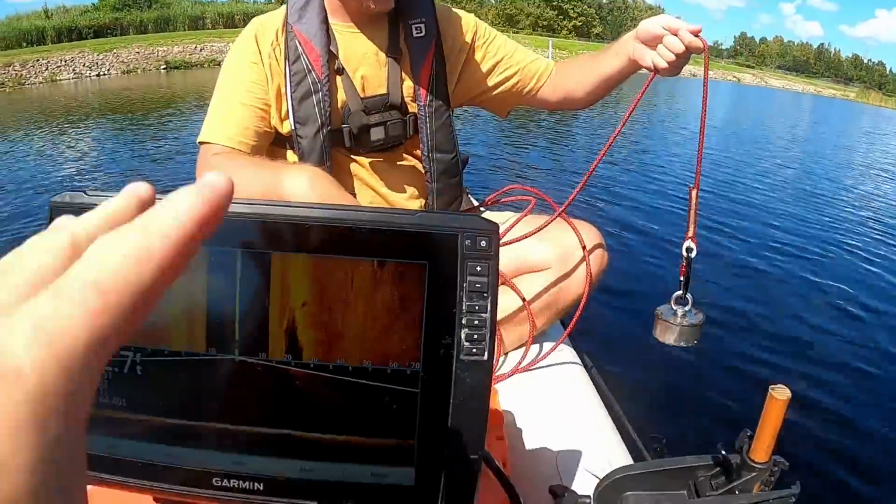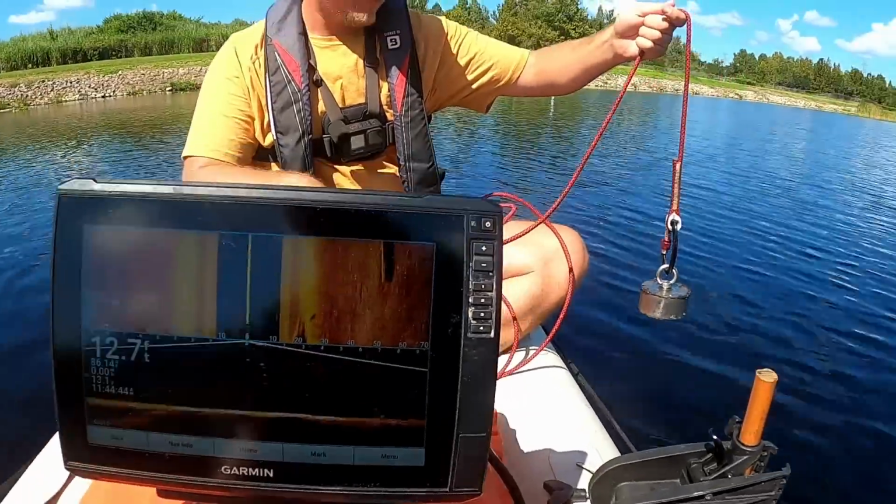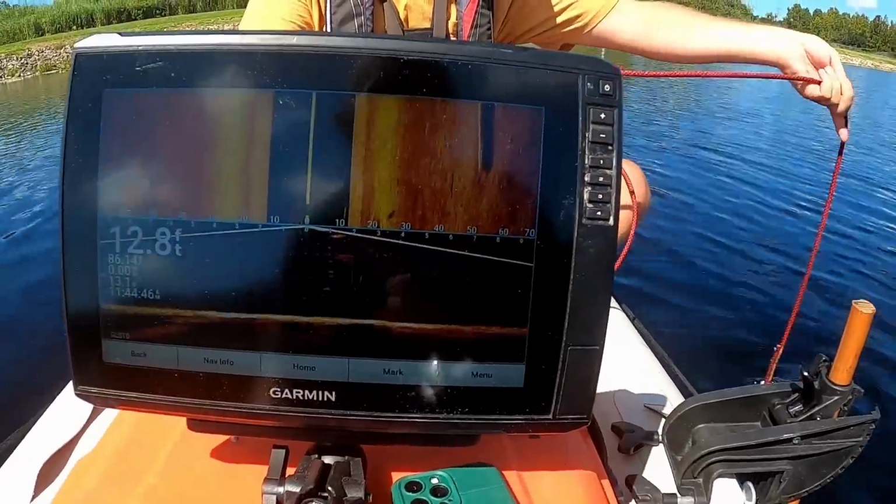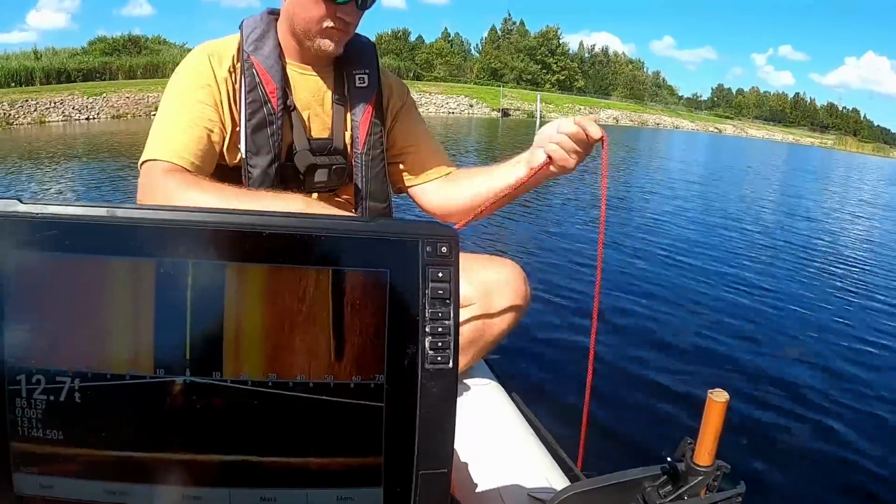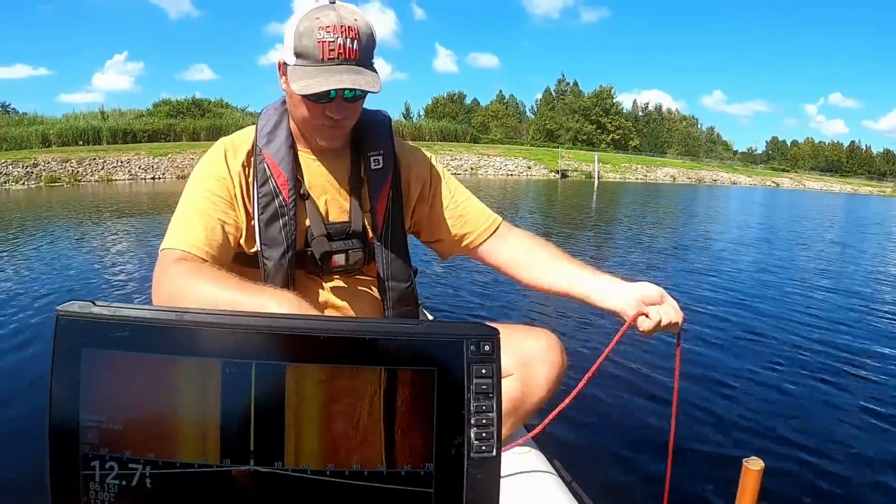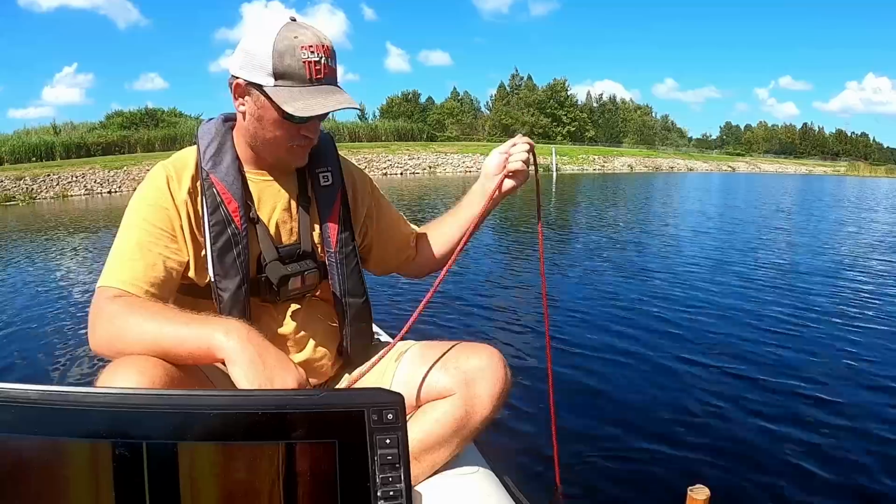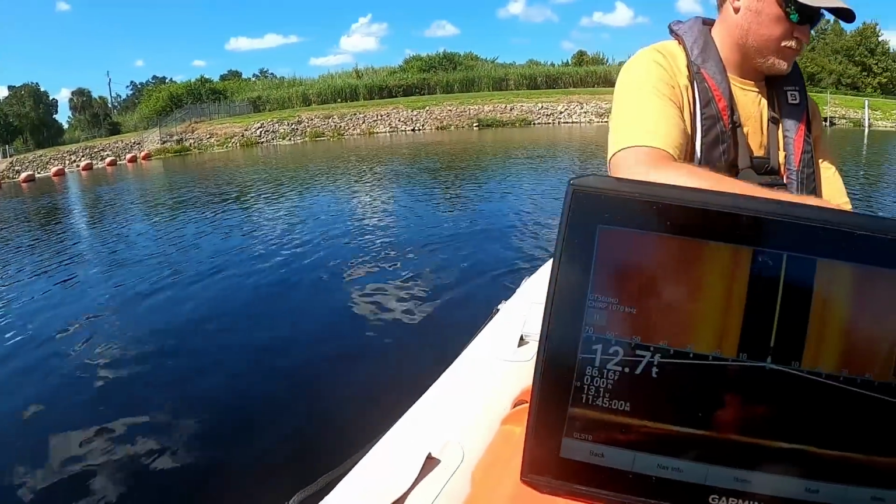All right, so we got something right up here. There's something right in the middle, and it just seems like it doesn't belong. It kind of looks like a car that's upside down, but it's half buried. So we're gonna see if the magnet will stick to it or not. And if the magnet grabs on something, then we're gonna have to dive it to see what it is. But let's see here. All right, now let's just see if I can find it again.